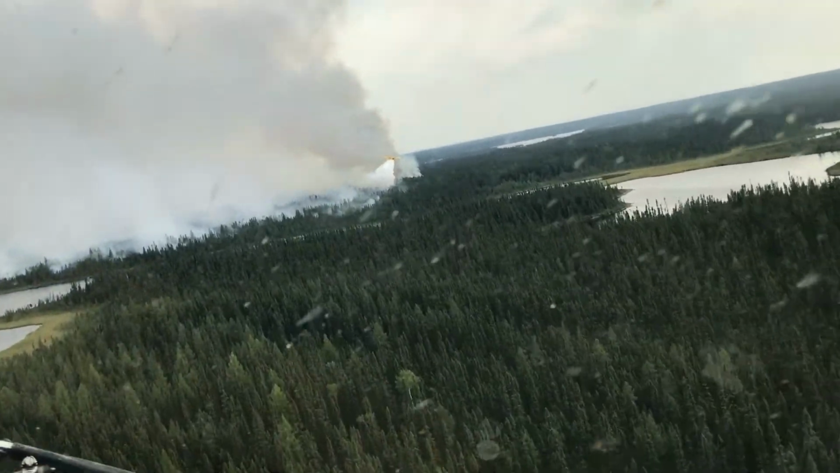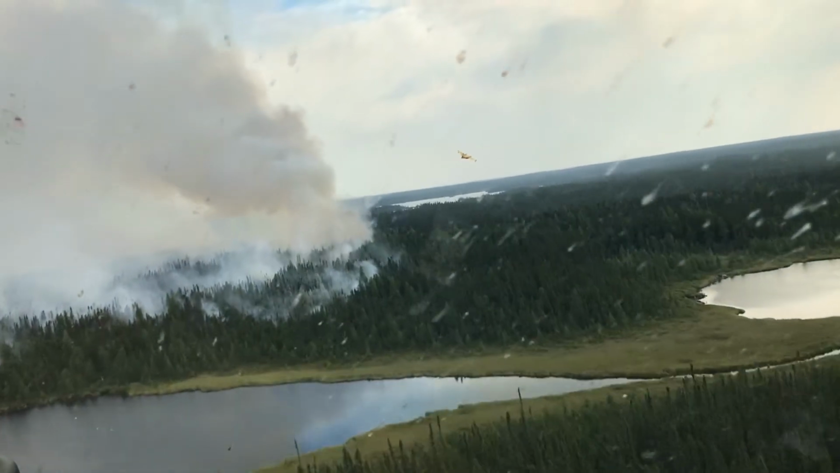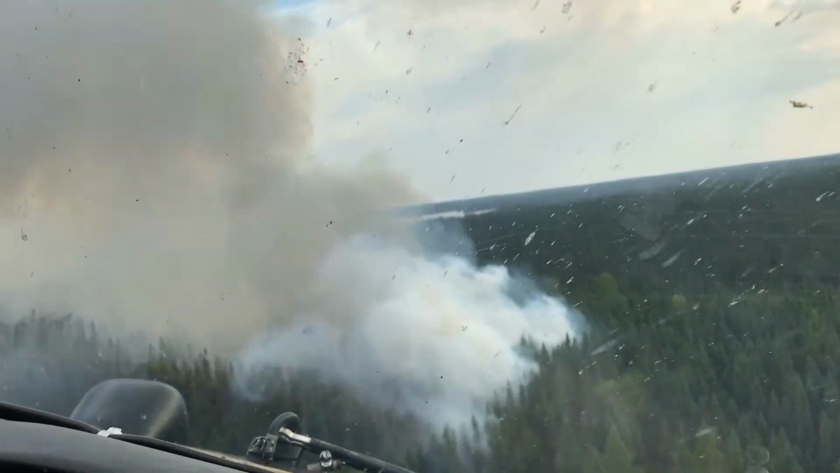Air tankers or water bombers are one of the most effective tools we have when it comes to controlling forest fires, especially those ones that are rapidly spreading or very intense. The core purpose of them is to knock the flame front down or the intensity so that crews can get up along the flank or the head of the fire and establish hose lines in and ultimately extinguish that.